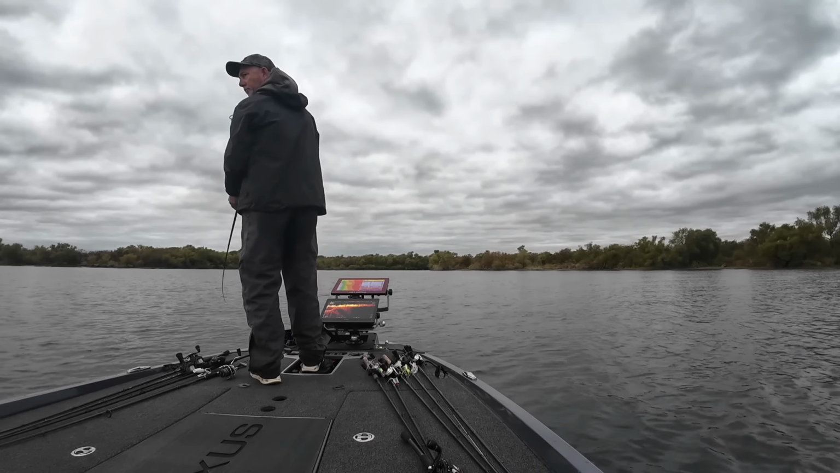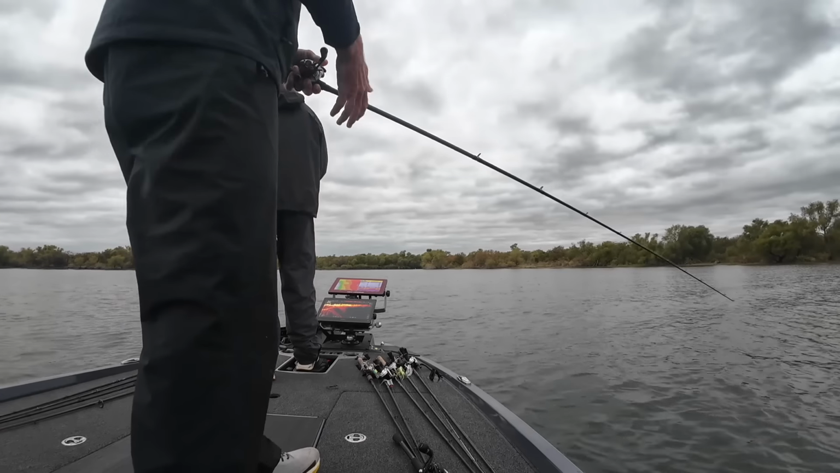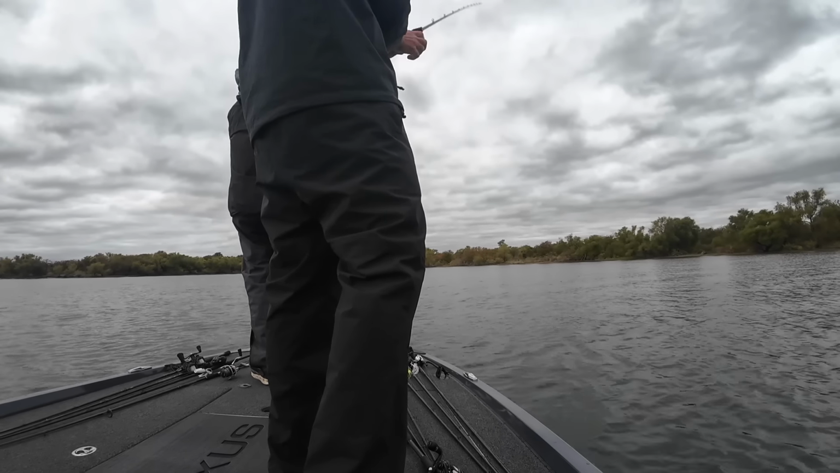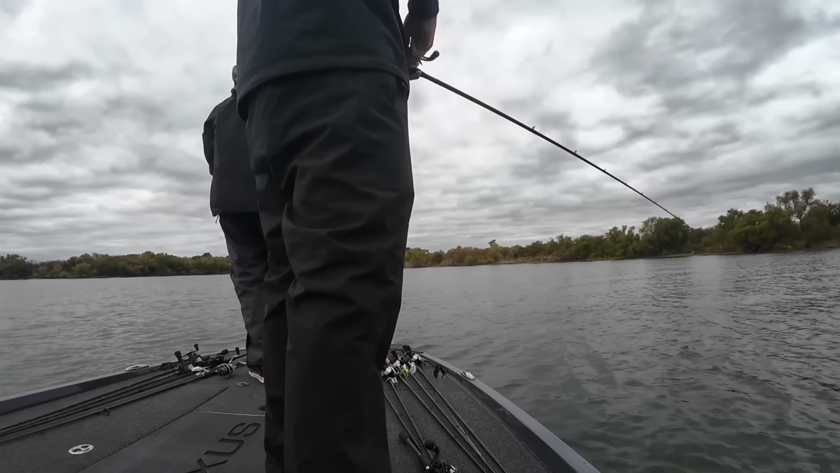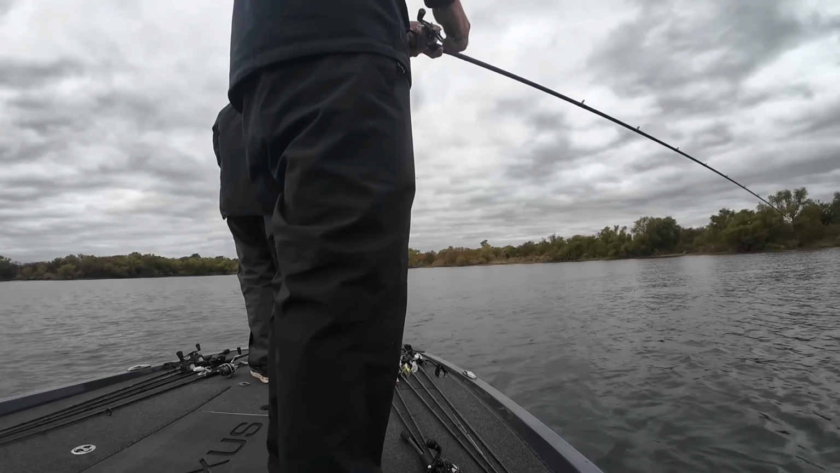I'm throwing a swim jig at first, and I have not thrown a hybrid hunter since I've been here. But I'm going to pick one up, because I got one tied on, you never know. It doesn't feel like they should bite a hybrid hunter. I don't know why that is, but I'm at least going to give it a shot.